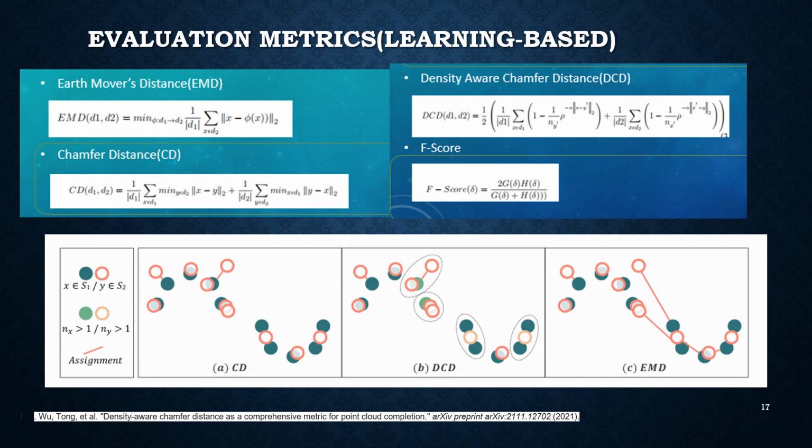Chamfer distance represents the average distance of the closest points between two point clouds. It is the most popular metric in completion. However, it can be insensitive to disparity in local density distribution and can be sensitive to outliers. An improved version of the Chamfer distance is the Density-aware Chamfer Distance DCD.